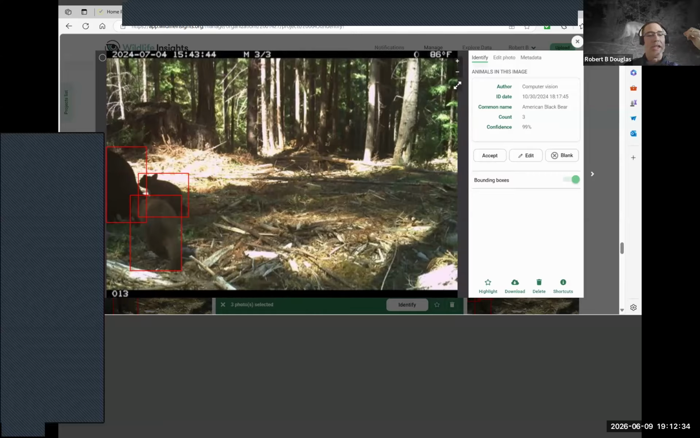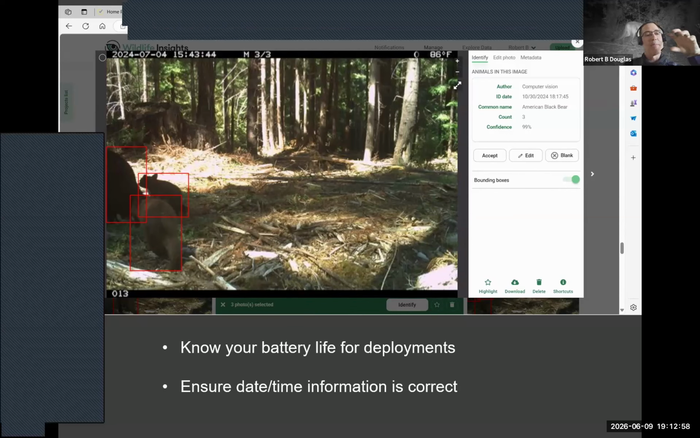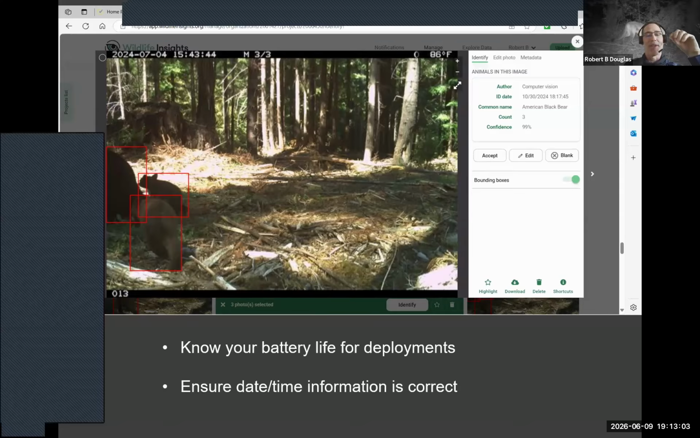So if you see particular behaviors, or you want to add data such as sex or age class, you can do that. You can develop a much more powerful data set depending on what types of questions you want to answer. And as Valerie mentioned, one of the key things is that you want to know the battery life for your deployments, because date and time information is extremely important in cataloging these data.